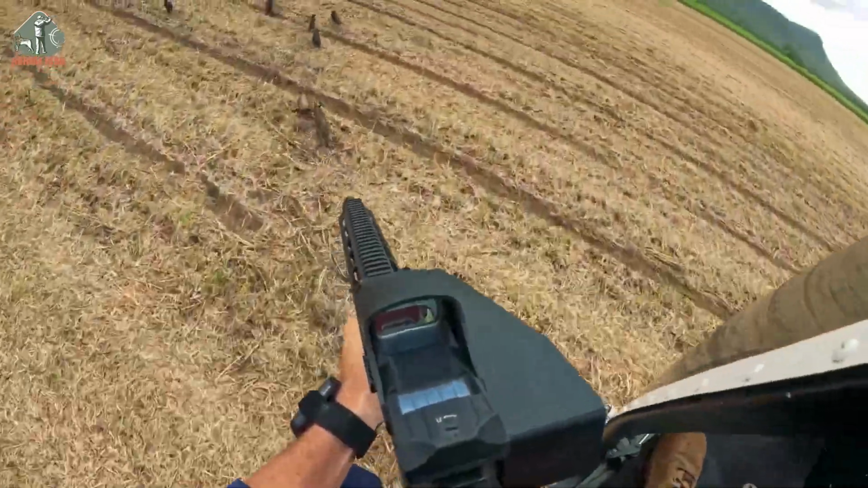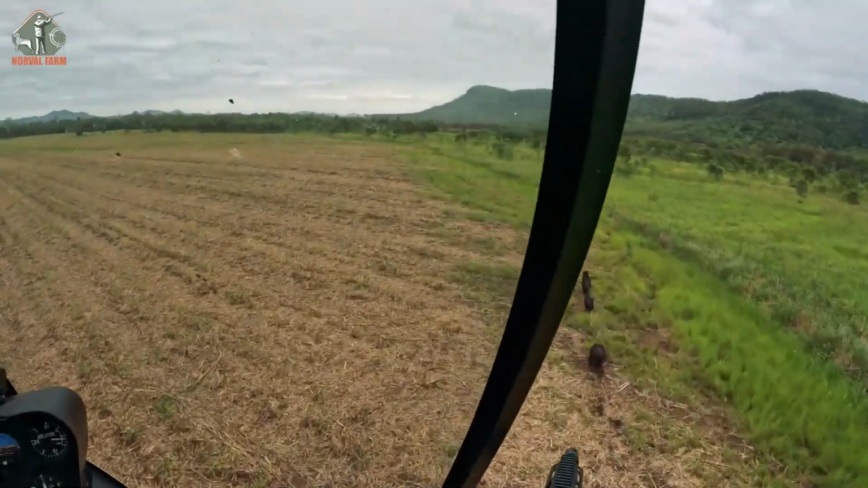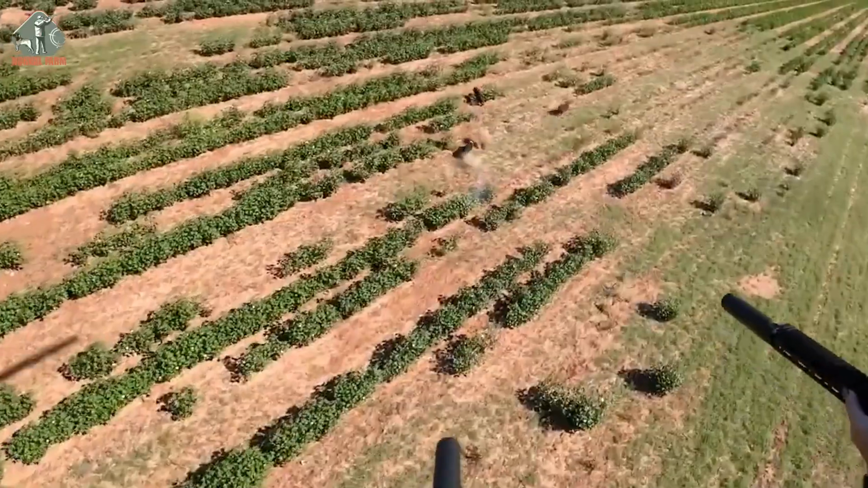My God, they just keep coming. We fired countless rounds just to bring them down. It's hard to imagine the destruction this field would face if we didn't take them out.